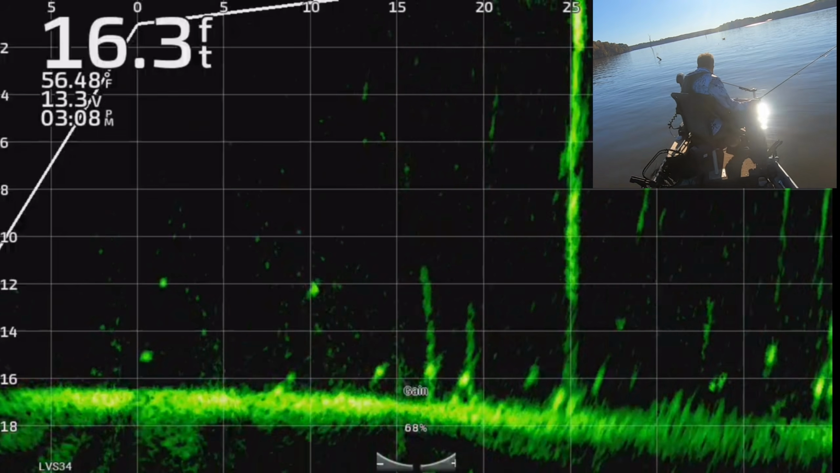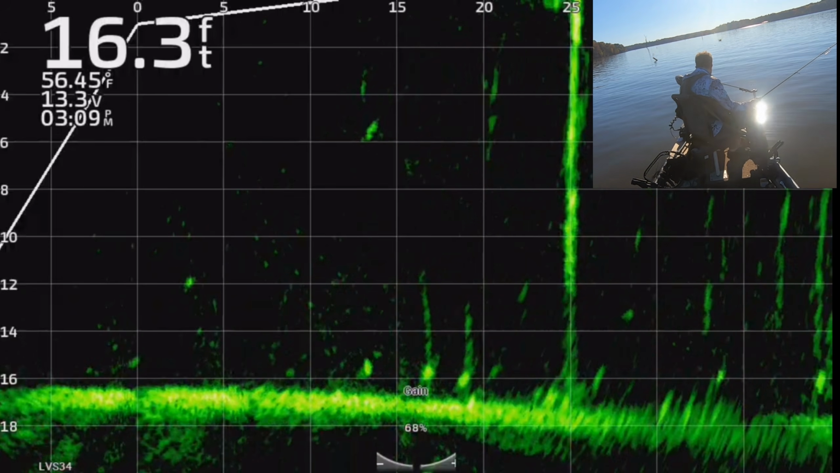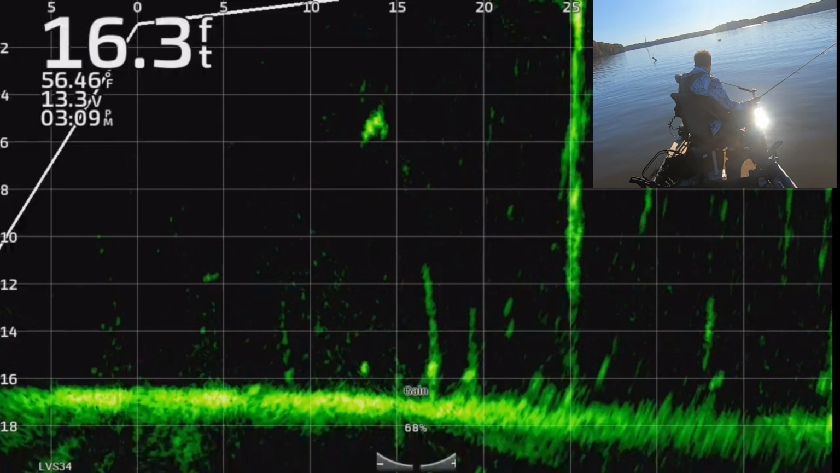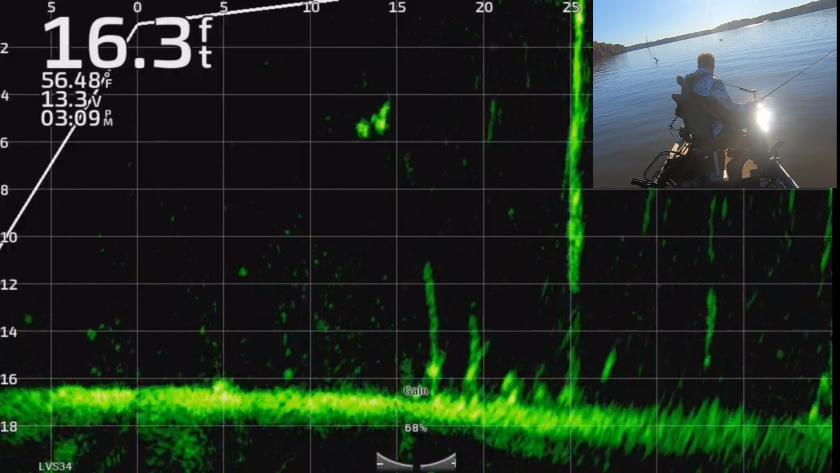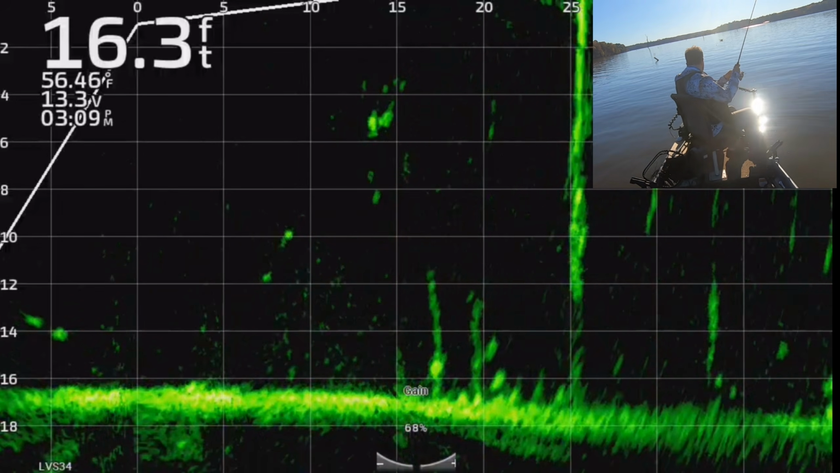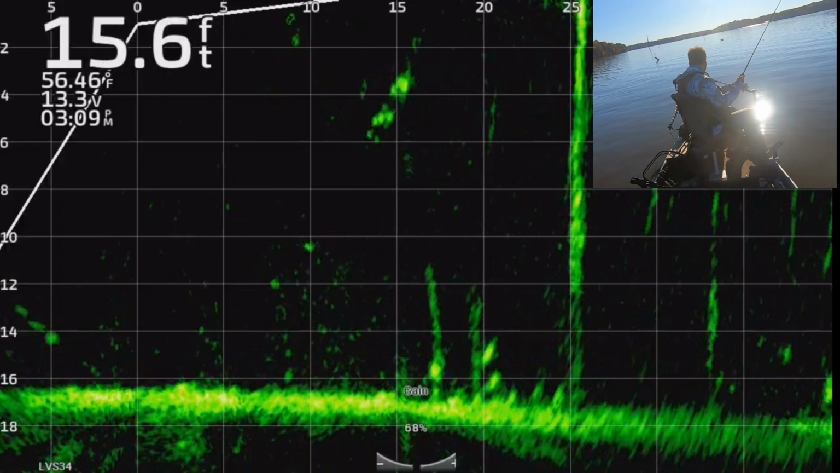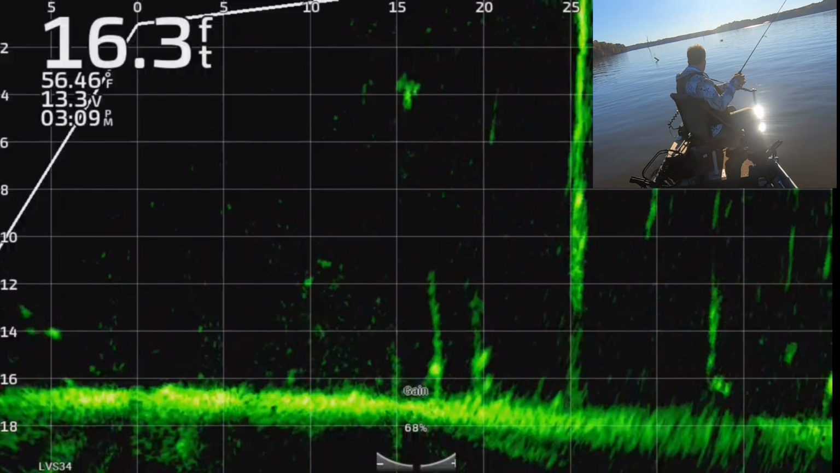We see them down there. They are hugged up tight to those little stumps. Those are usually the ones. Oh, he hit it and he missed it. No. But he tried. At least he's awake.